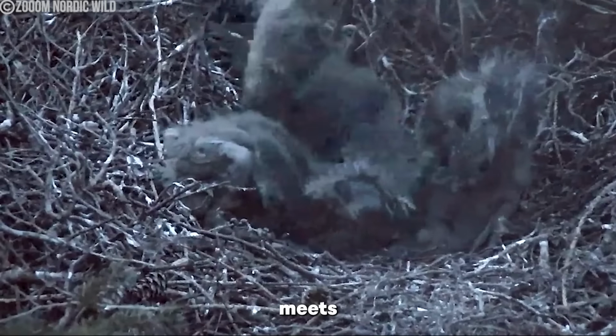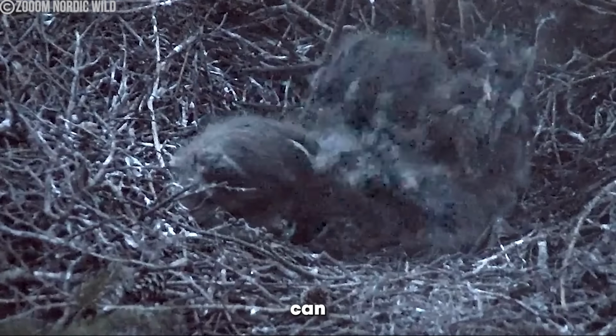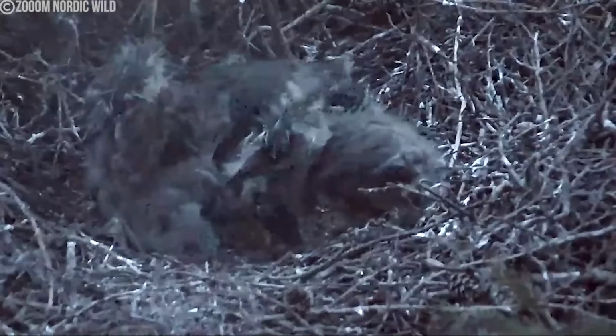However, there's more to this than meets the eye. After all, the mother has to protect her children, right? Well, it turns out that even that can sometimes go out the window because this adult heron does not care about her nest at all.